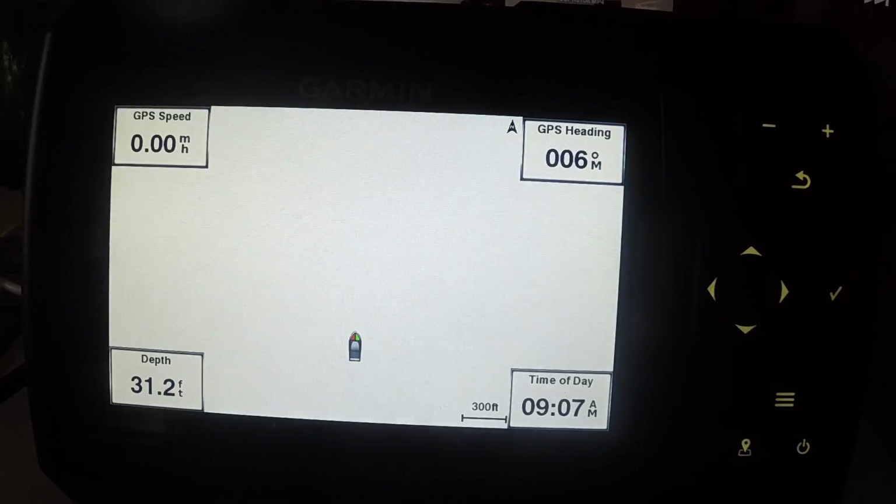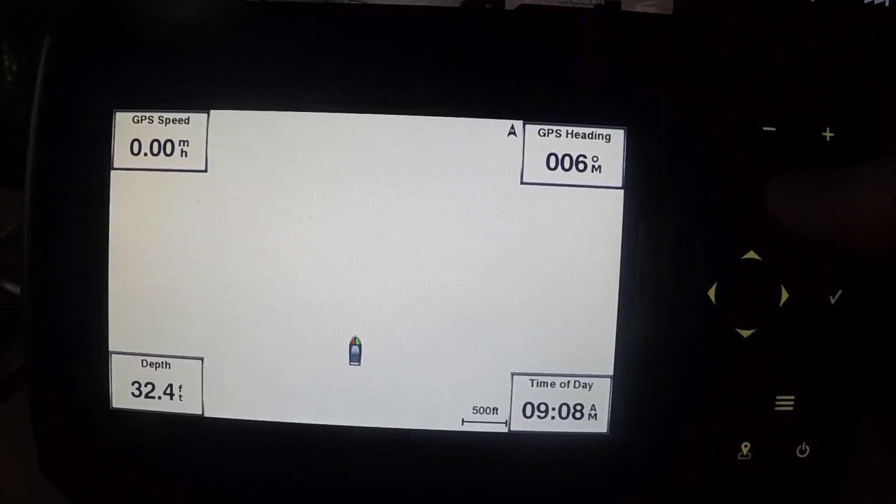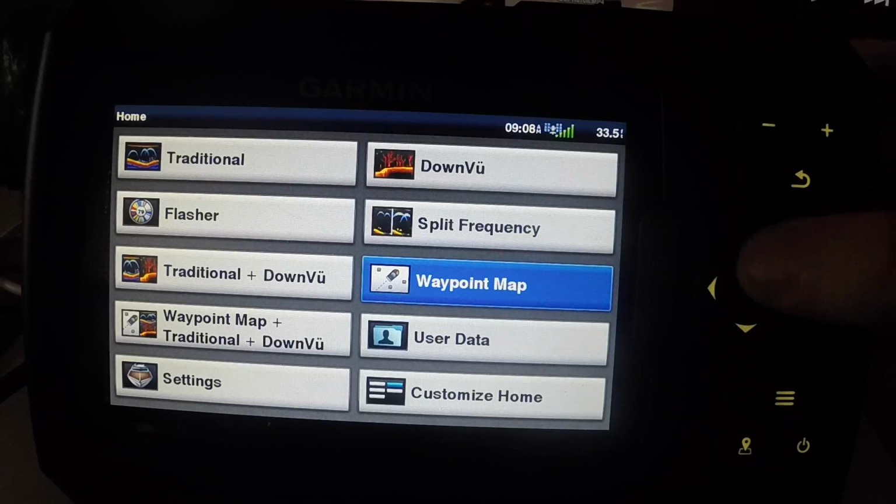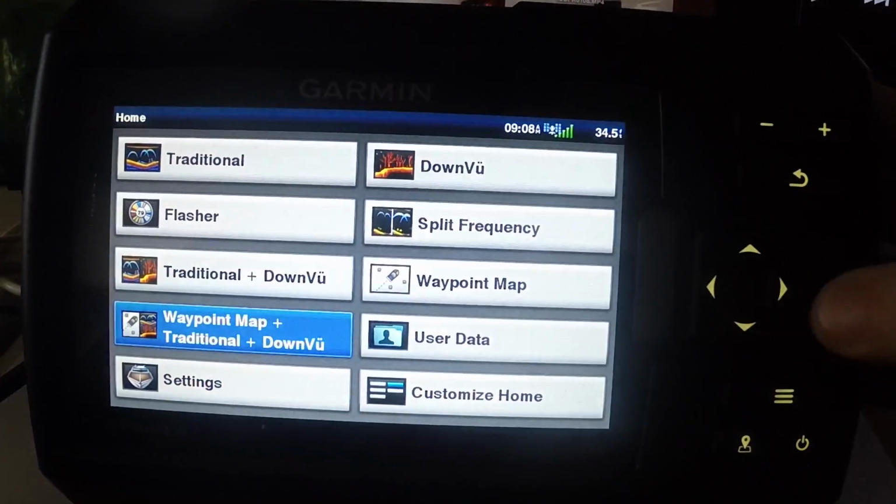Then you have, of course, your waypoint map all in and of itself. You can do the zoom out thing as well. Then back to your main menu. So that's basically just a simple rundown of the unit and the things that I liked about it. I bought this one, like I said, because I was looking at the Humminbird and the Lowrance units, and they did not have the waypoint map like this one does.